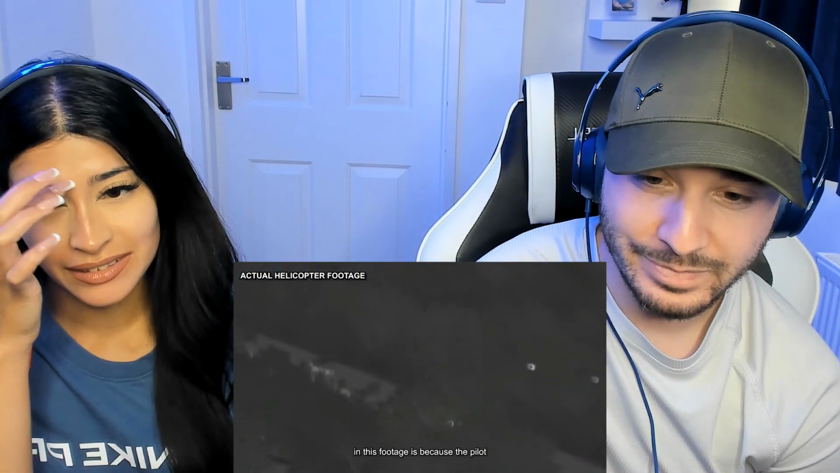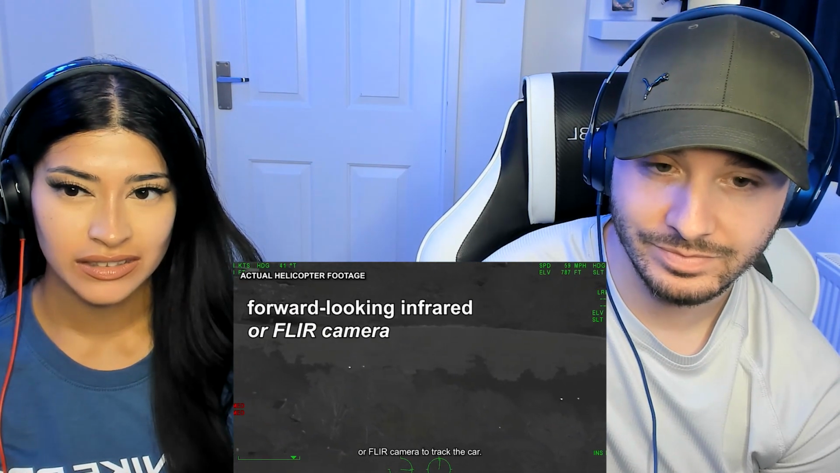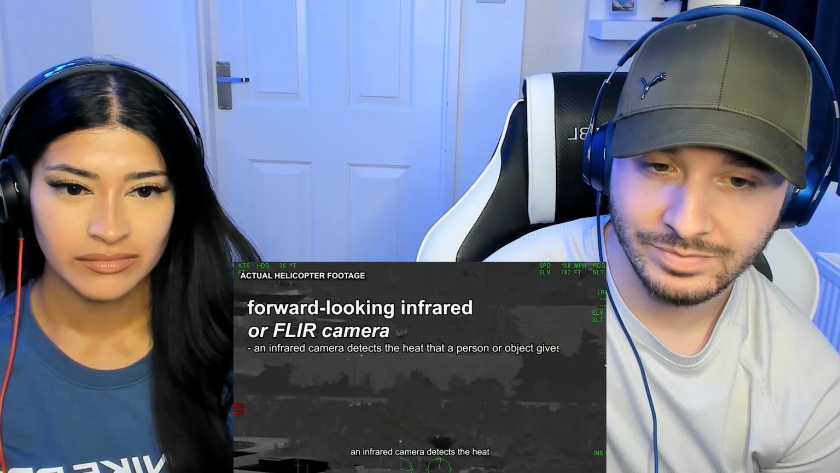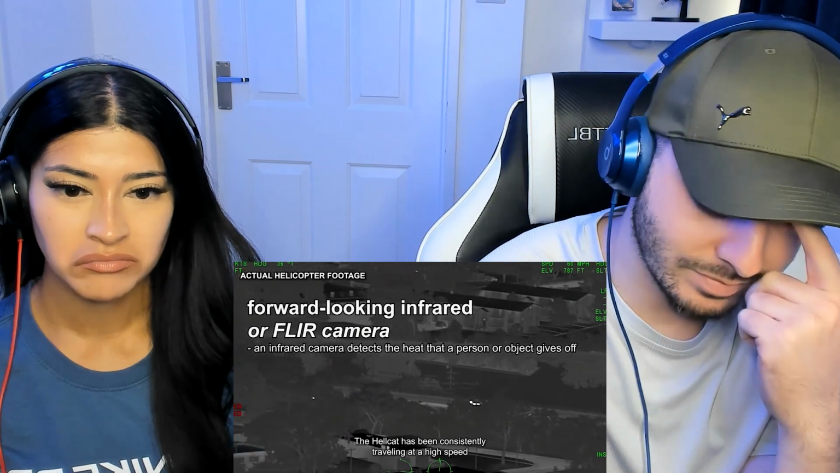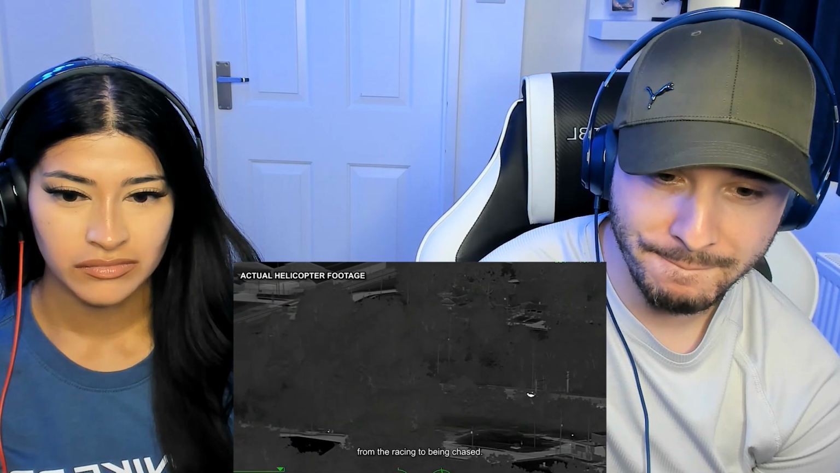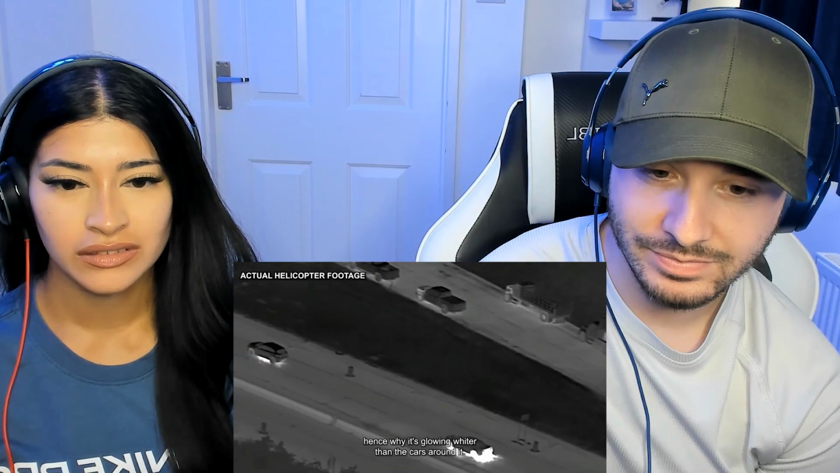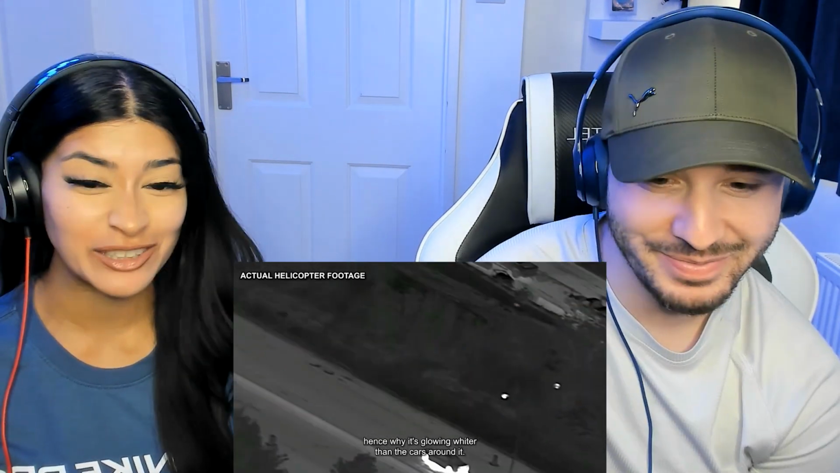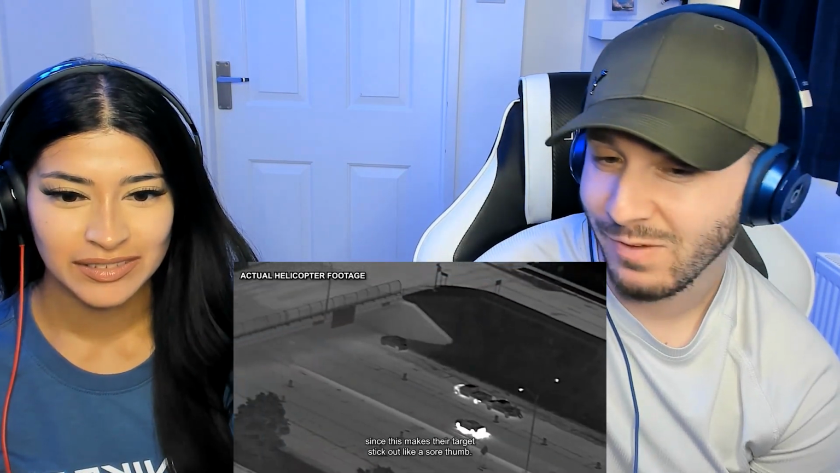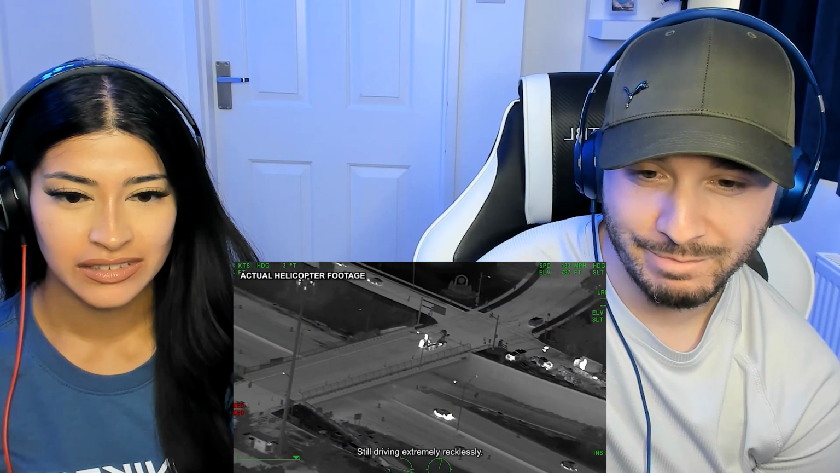The reason the Hellcat appears white in this footage is because the pilot is using a forward-looking infrared, or FLIR camera to track the car. For those who don't know, an infrared camera detects the heat that a person or object gives off. The Hellcat has been consistently traveling at a high speed, from the racing to being chased. As a result, the car's wheels have become very hot, hence why it's glowing whiter than the cars around it. This is a lucky break for the officers since this makes their target stick out like a sore thumb.